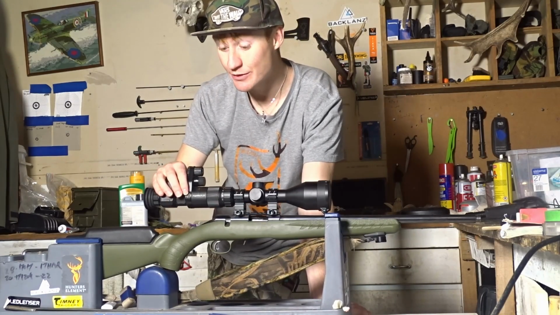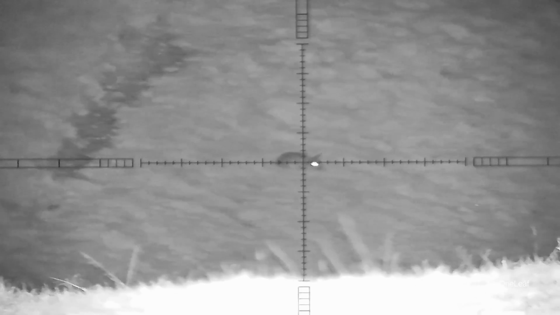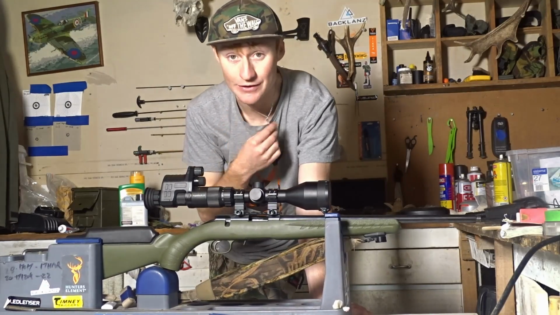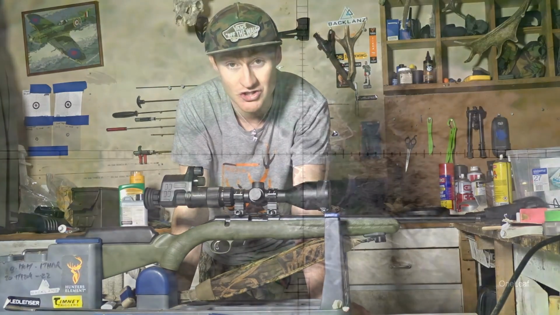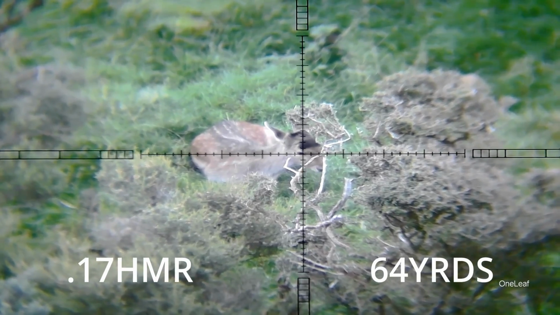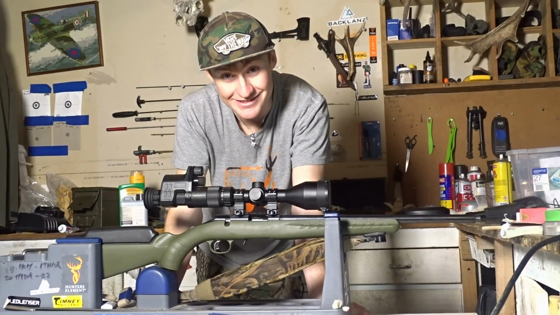The night vision works really well, and once you're in focus, it's wicked, and you can record through the crosshairs, which is wicked if you're a YouTuber like me, or even if you just want to save them to your phone and show your mates, oh, check out this mean headshot I did on this deer. It doesn't have to just be a story anymore, you can actually fully showcase what you're doing.